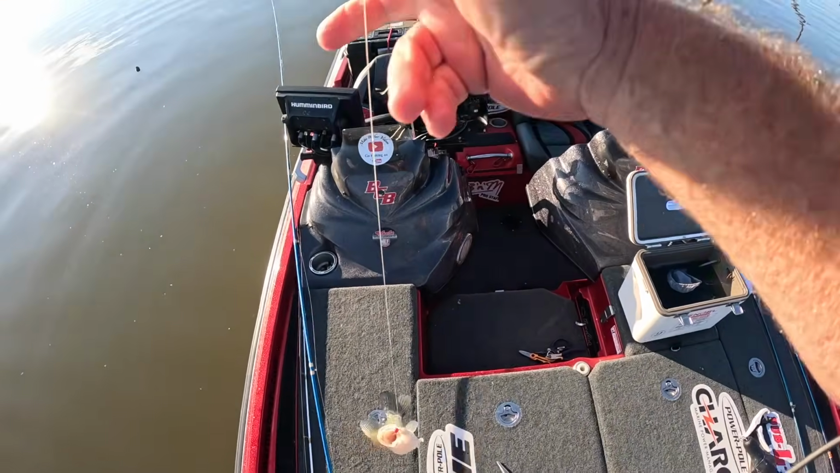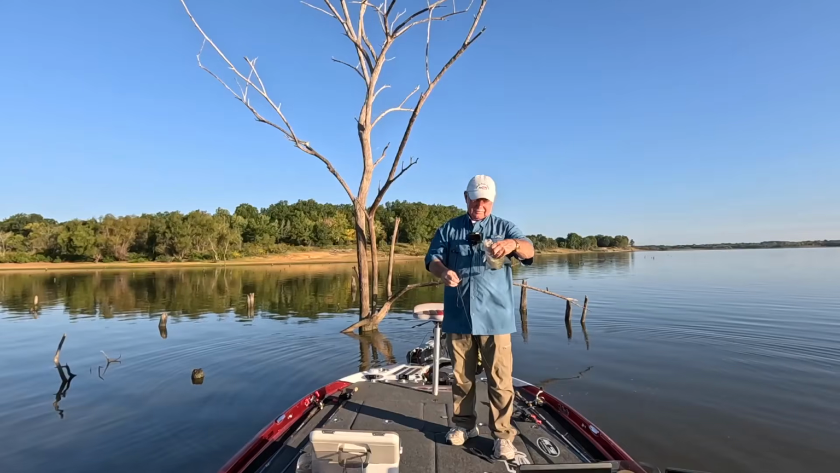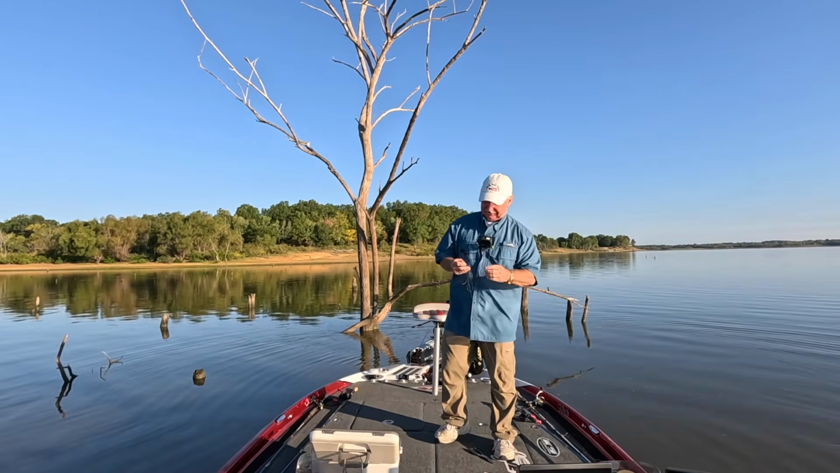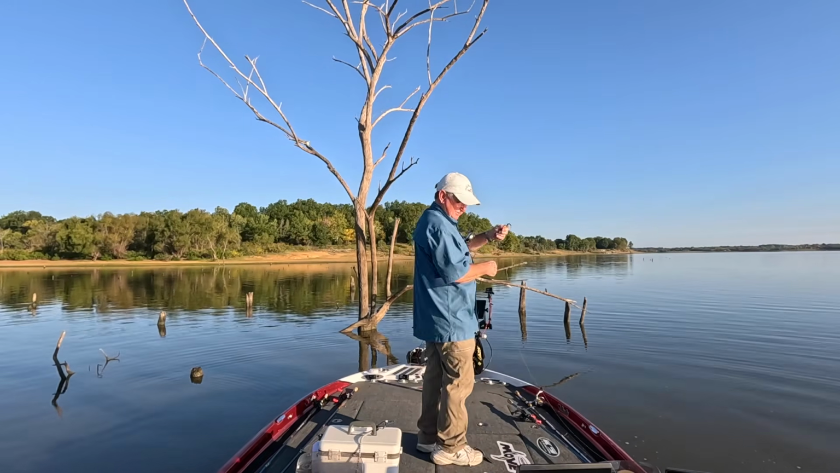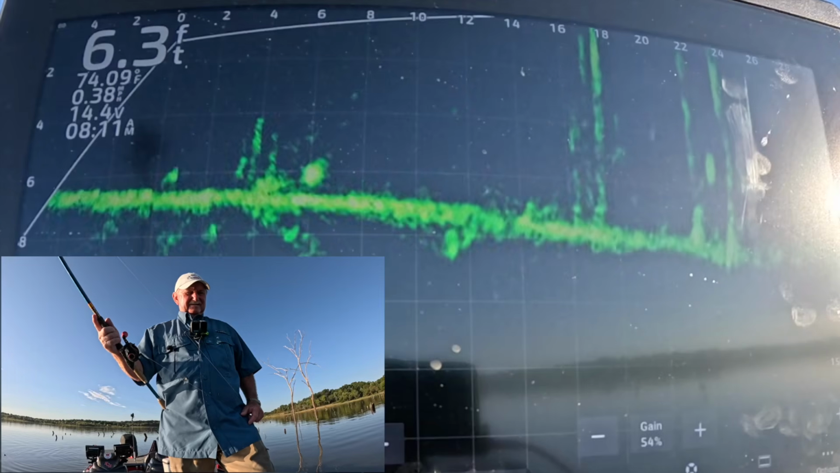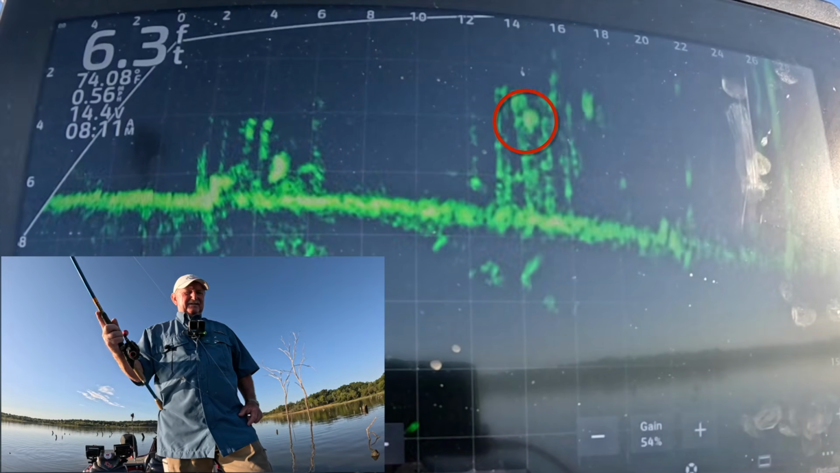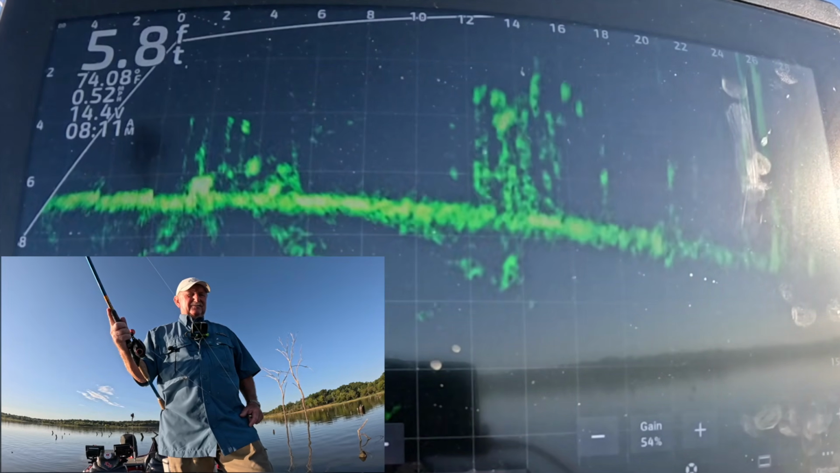Man, there's some fish in that stake bed. Another fish I needed yesterday. We're just sitting picking them off. This fish up high in that, whatever that is, 14 feet.